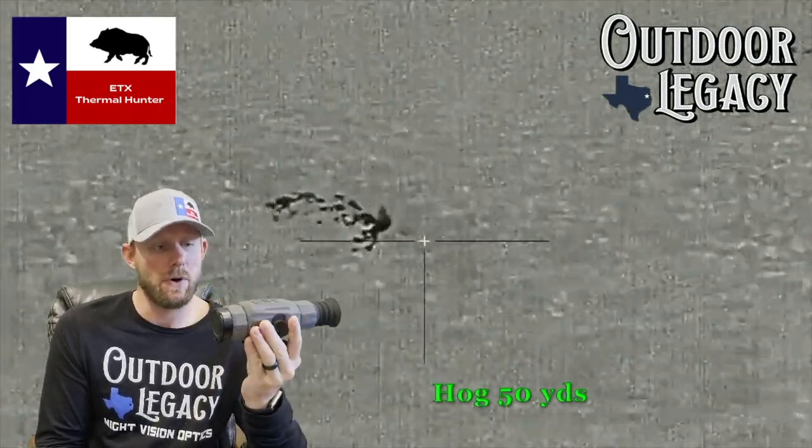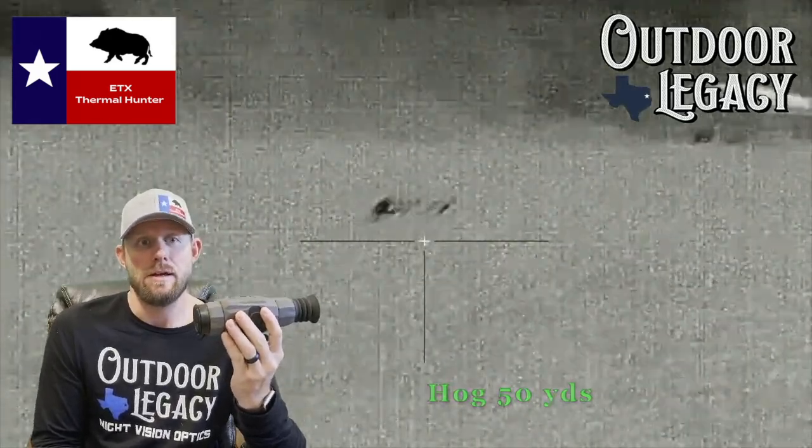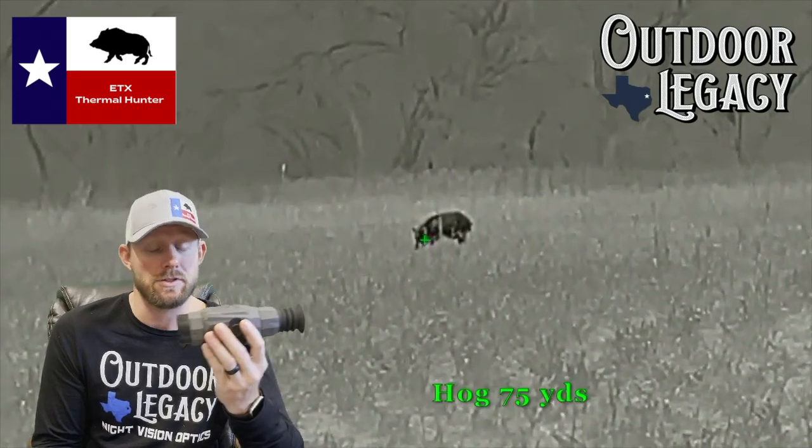The other thing that I think the Bolt is better for, in my opinion, is it's got a longer eye relief. So it has a 70mm eye relief. That to me fits my comfort of eye relief for my bolt action rifles. So I like to run that TL35 on bolt action rifles. I've also run them on AR platforms.